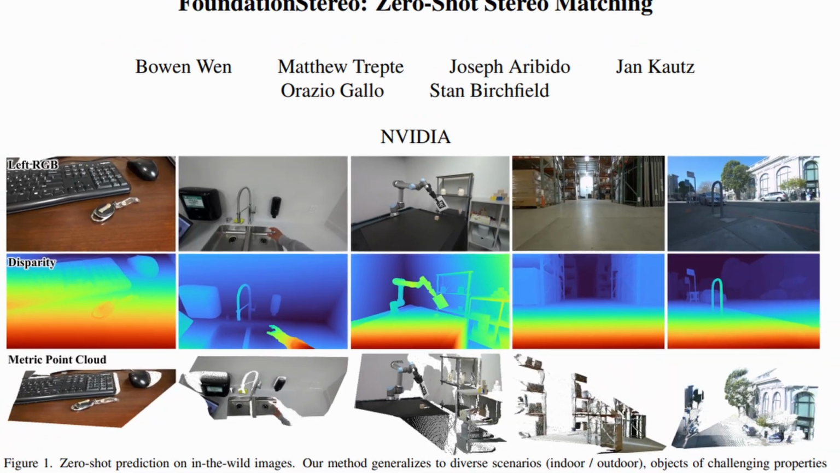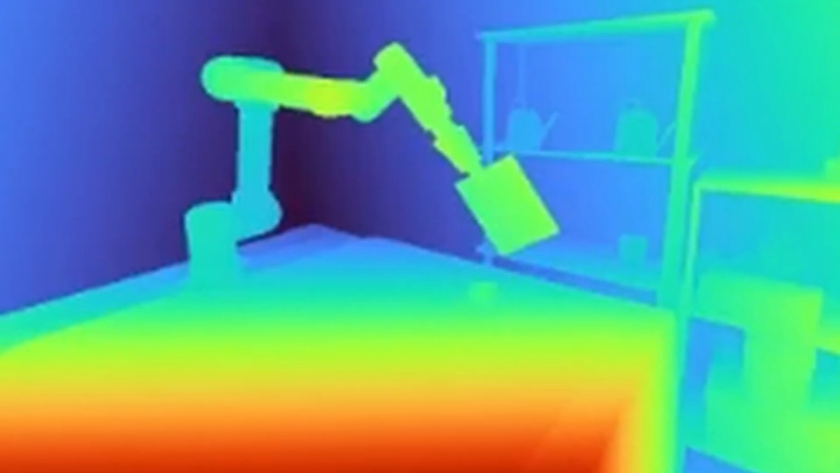NVIDIA just came out with FoundationStereo, which shows impressive stereo depth estimation and 3D reconstruction results. Let's take a more in-depth look at more examples.